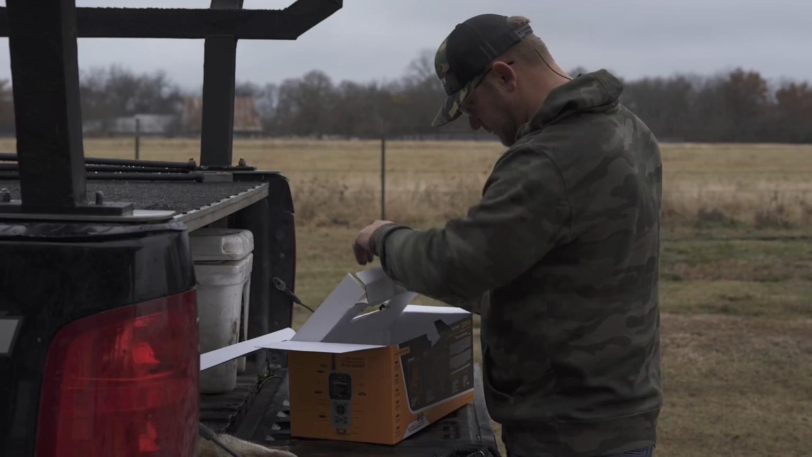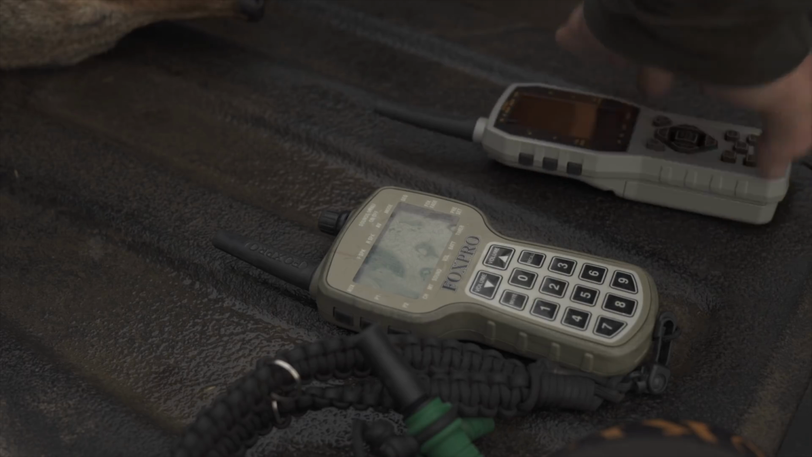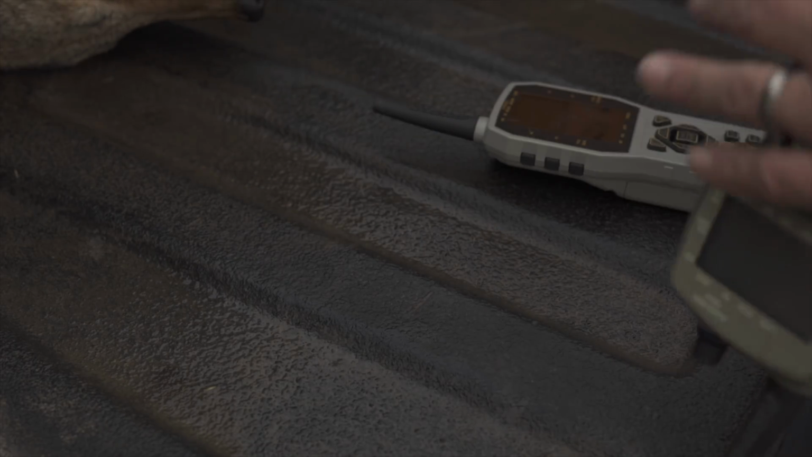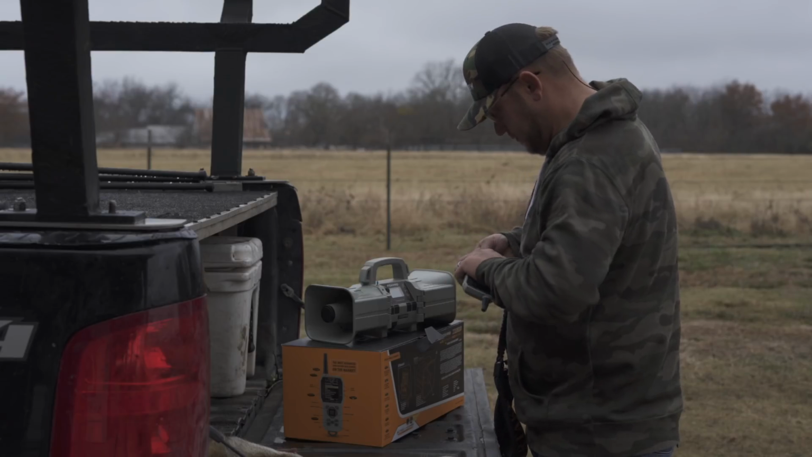It's just like any other industry. Competition is what raises the level of others, driving the sport forward. This ain't the 90s no more, and staying current with the latest tricks of the trade is what'll keep fur in the back of your truck.